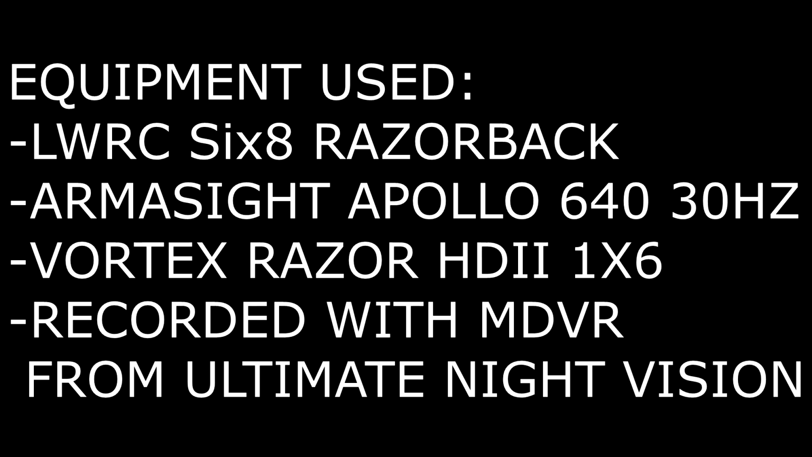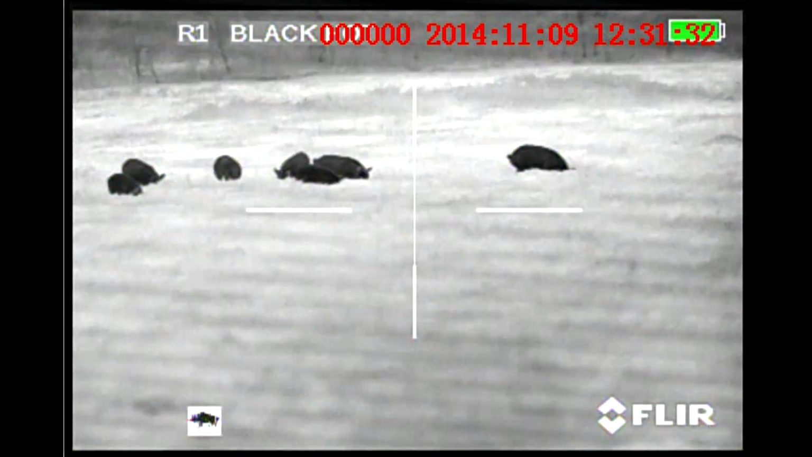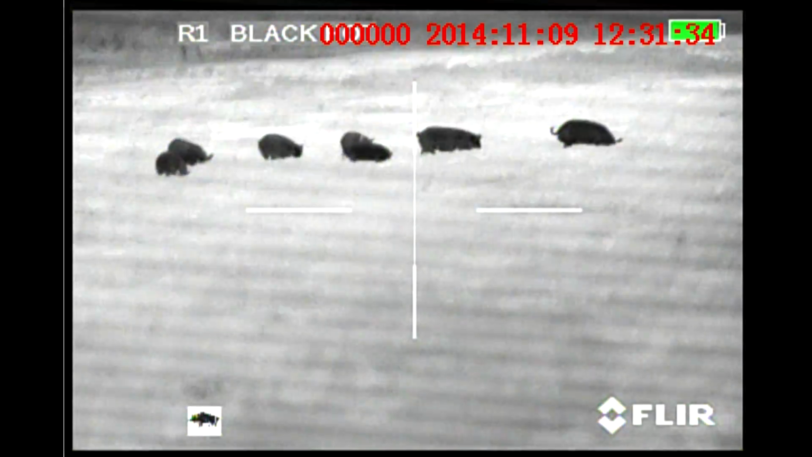I was shooting the LWRC Six8 Razorback topped with the Vortex Razor HDII 1x6 scope with an Apollo 640 thermal clip on in front of it.